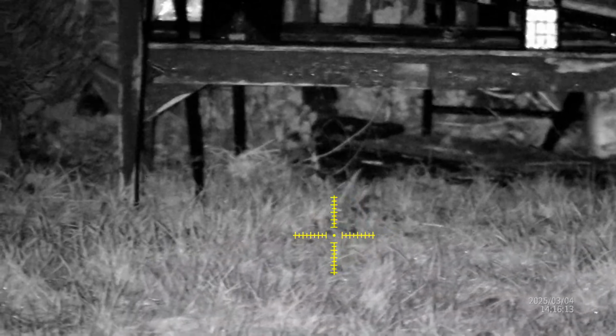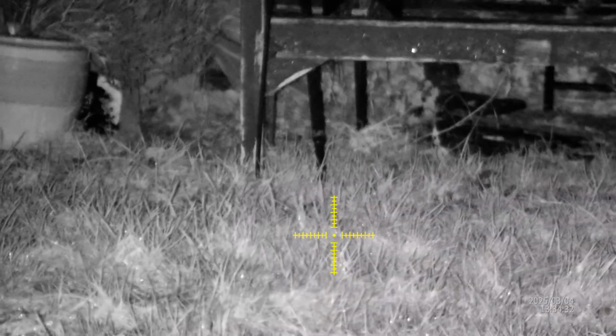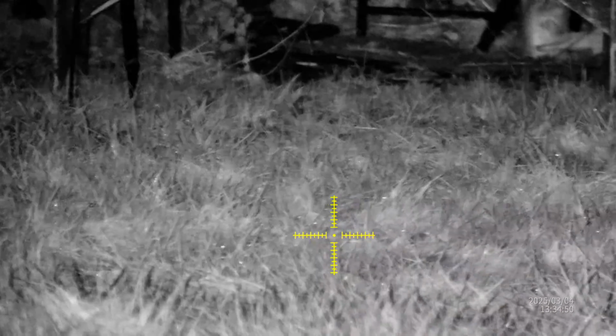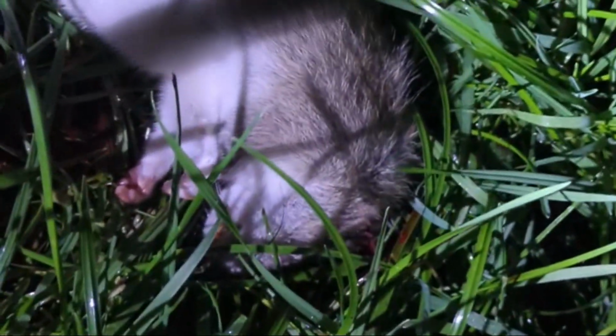That wasn't bad, was it? Let's wait for the next one. Just come out in garden now, guys. Here's one of them. I didn't bloody film it, did I, like a twonk? There you go. There's one, look.